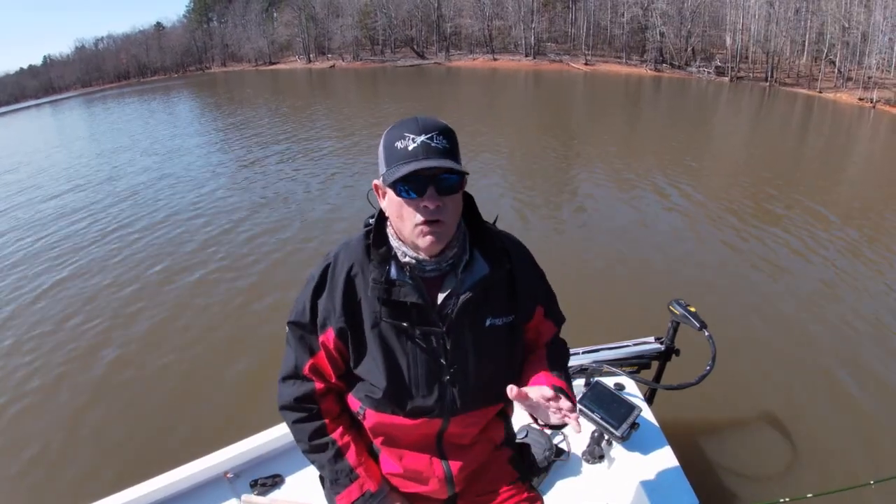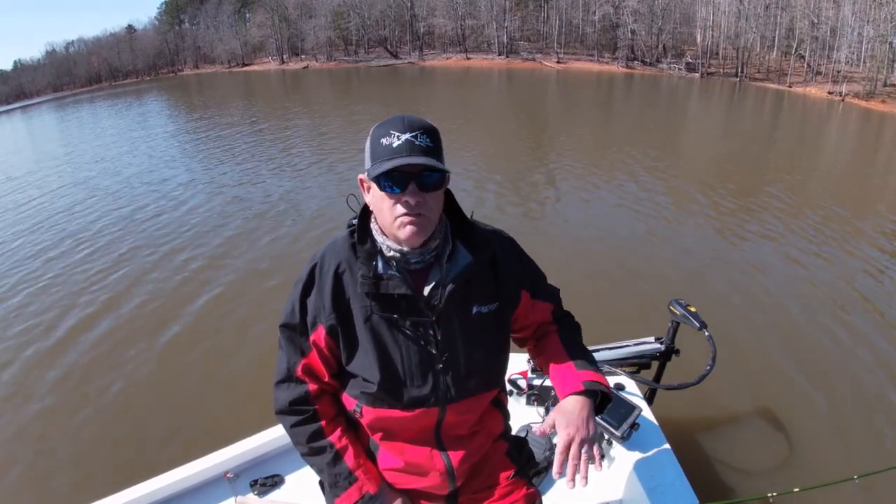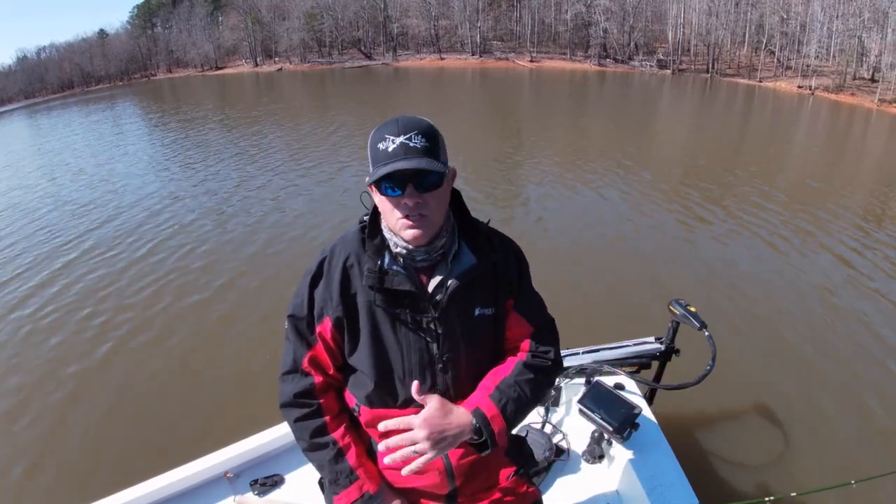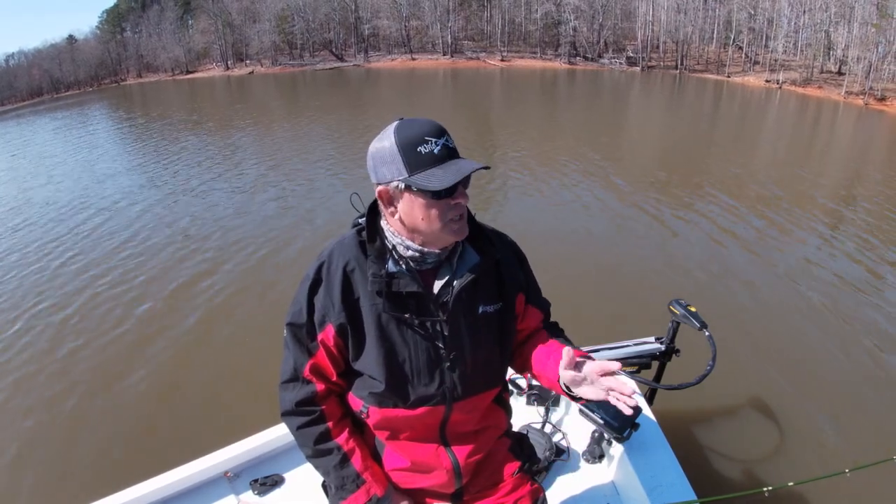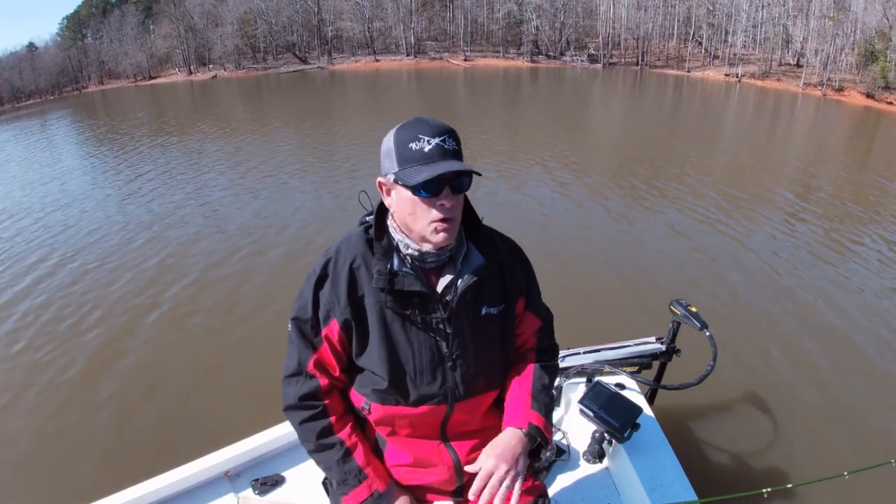Some of these coves are full of shad. I've run across some places in 15 feet where it's shad from the bottom all the way to the surface. So there's a lot of shad that have moved into the back of these coves. Water's a little dingier. I've come on up the lake a pretty good ways. I'm going to continue working my way up the lake.